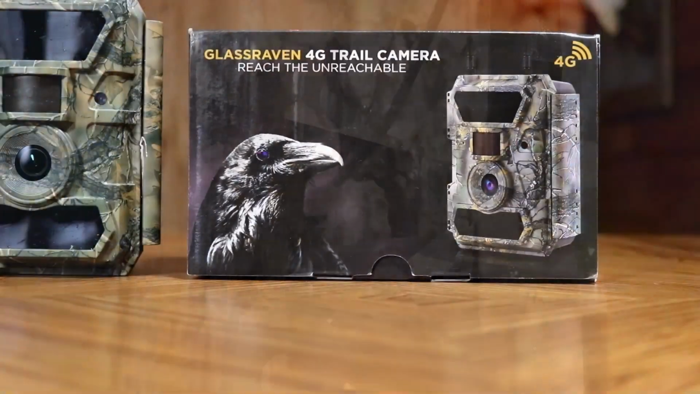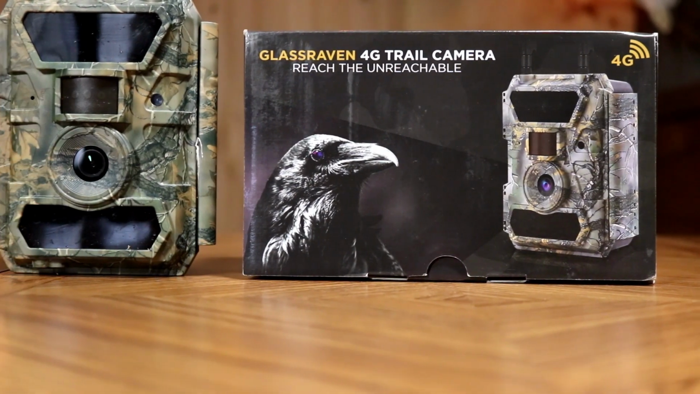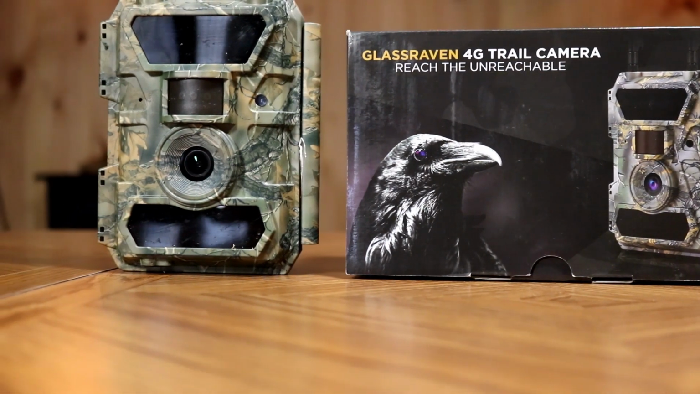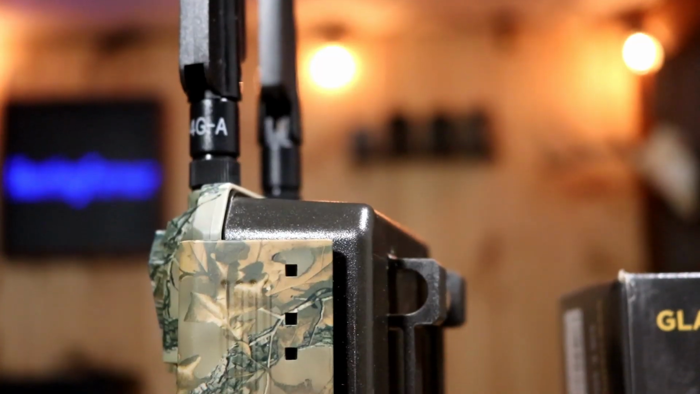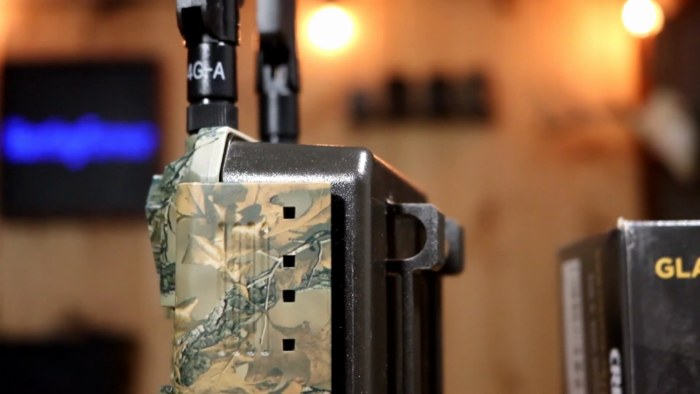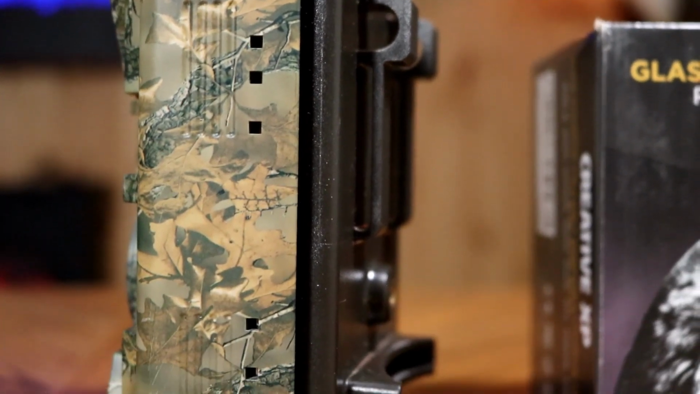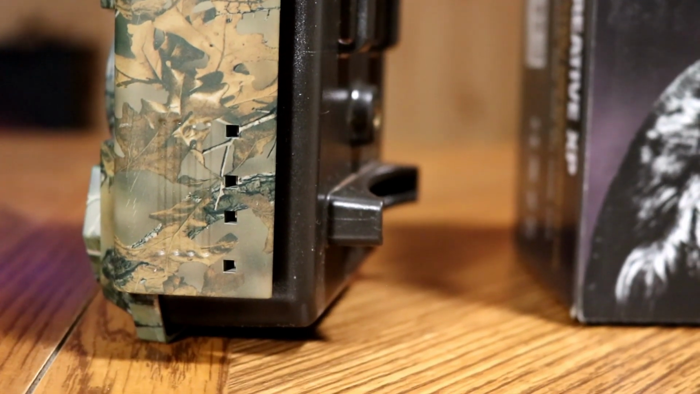When it comes to cell cameras, it seems there can be a few bugs or hiccups with them. Sometimes the firmware or the software can give some issues that you're going to have to work with. That they don't always send you photos and videos on a regular basis. Can always leave you questioning whether you're missing the action. This trail camera really did perform flawlessly for me. I've had no hiccups whatsoever.